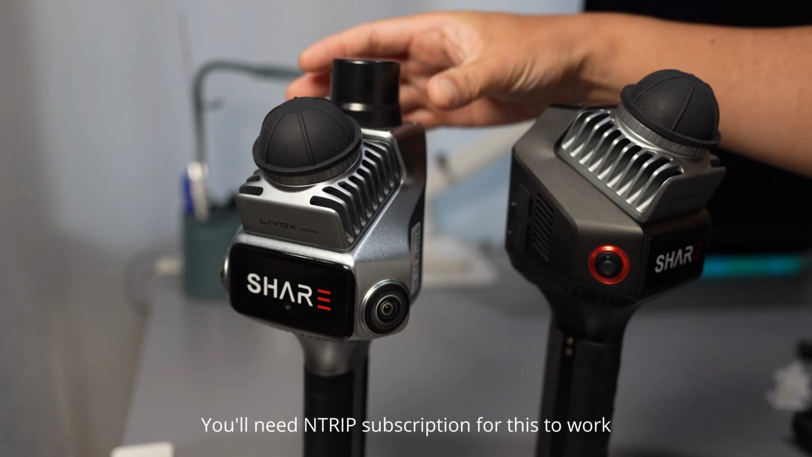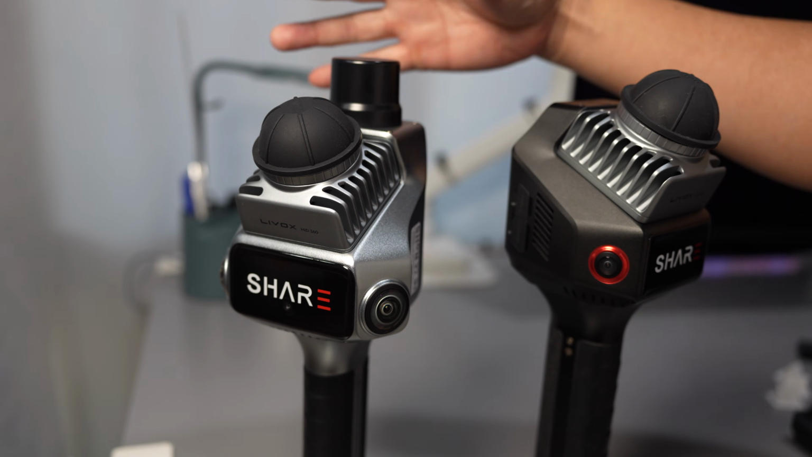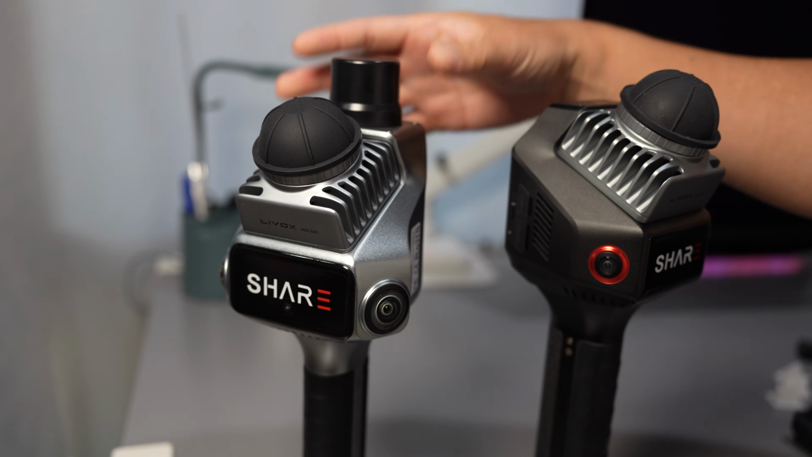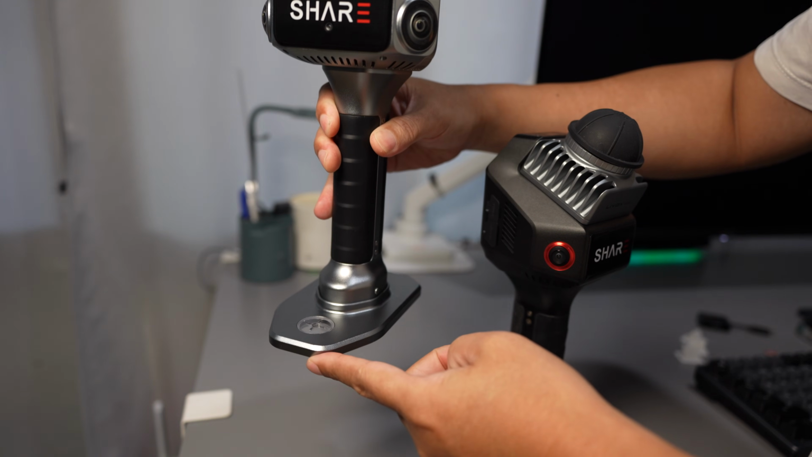So you can have geo-referenced scan data and you can also make a 3D scan without going back to the starting point. There is no need to do the loop back. That will save a lot of time, and in many scenarios you cannot actually walk back to the starting point to finish the scan. The S20 also has this control point function.